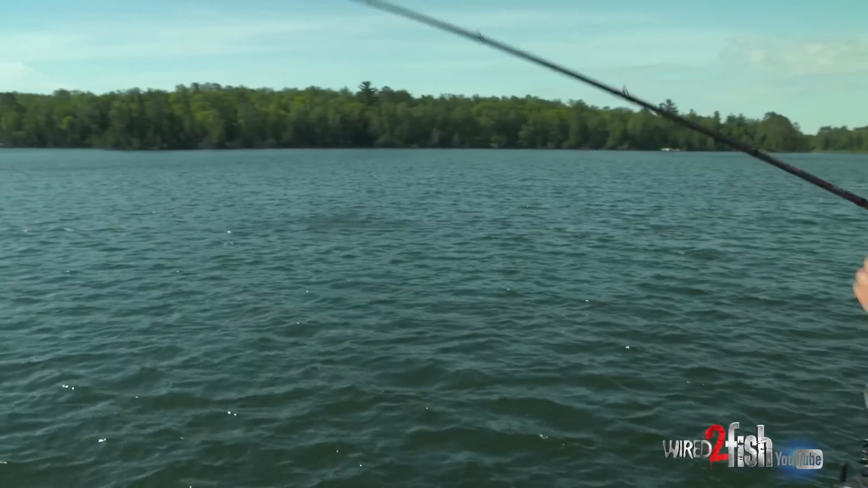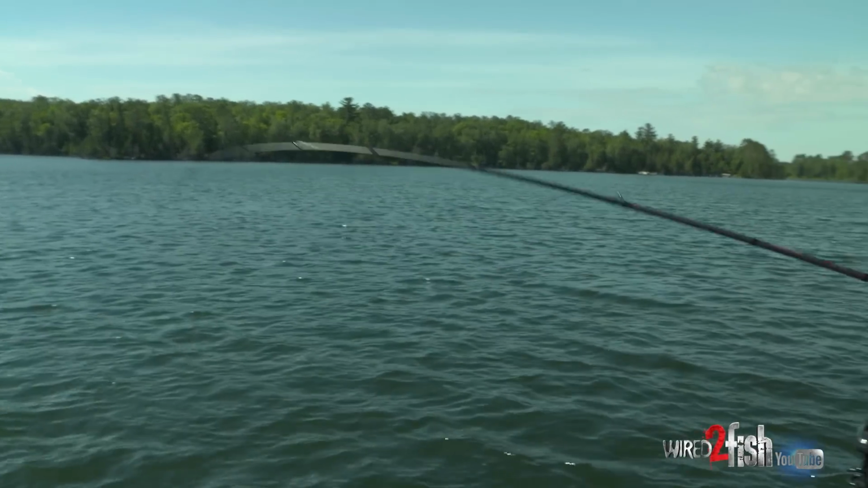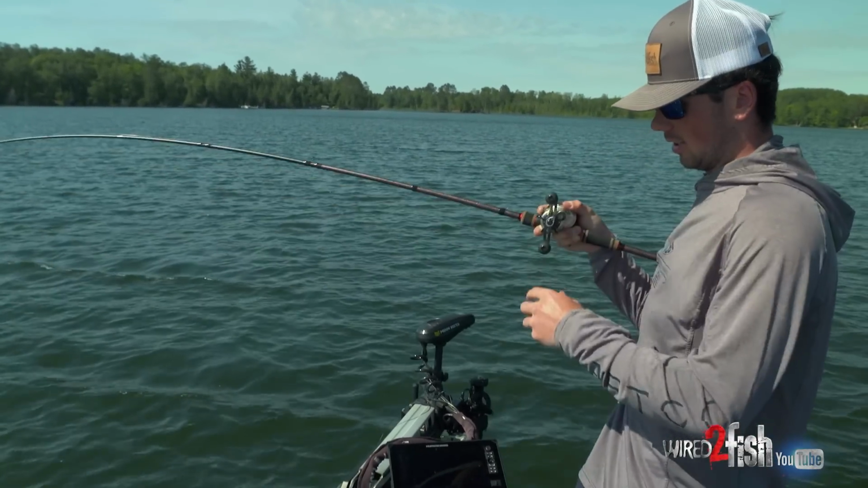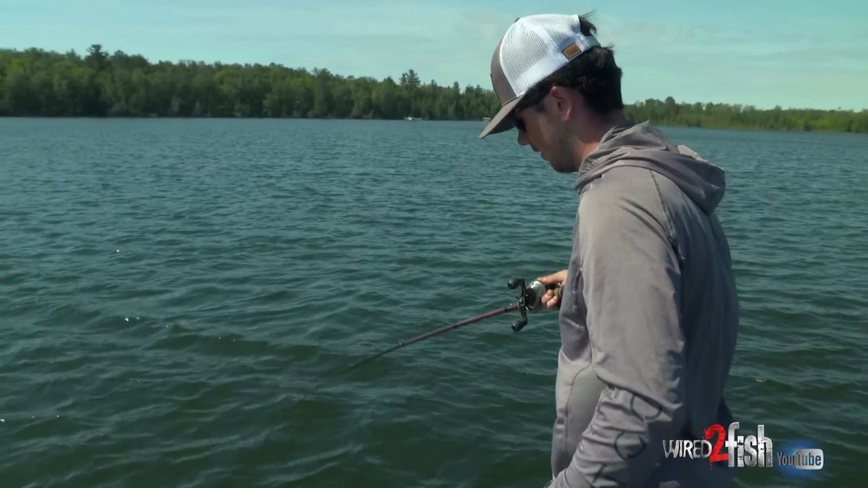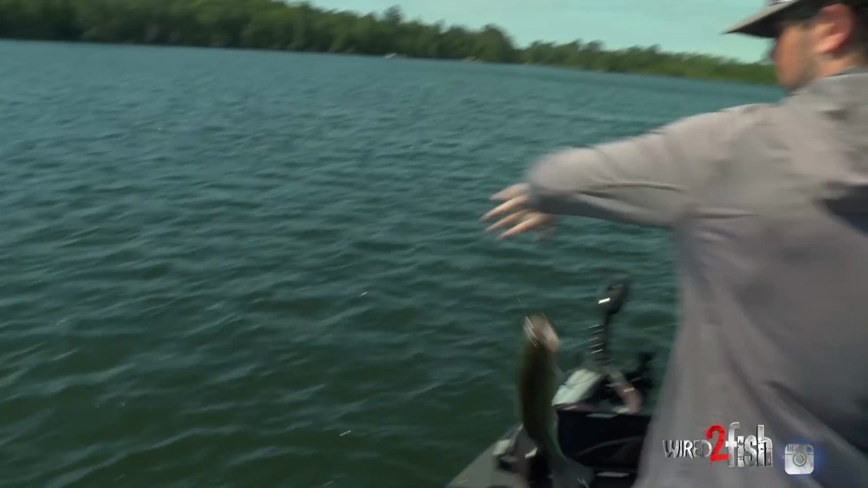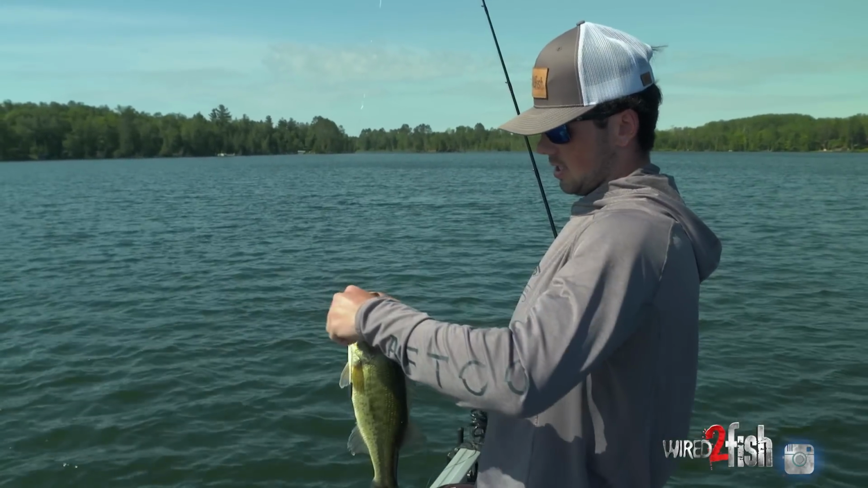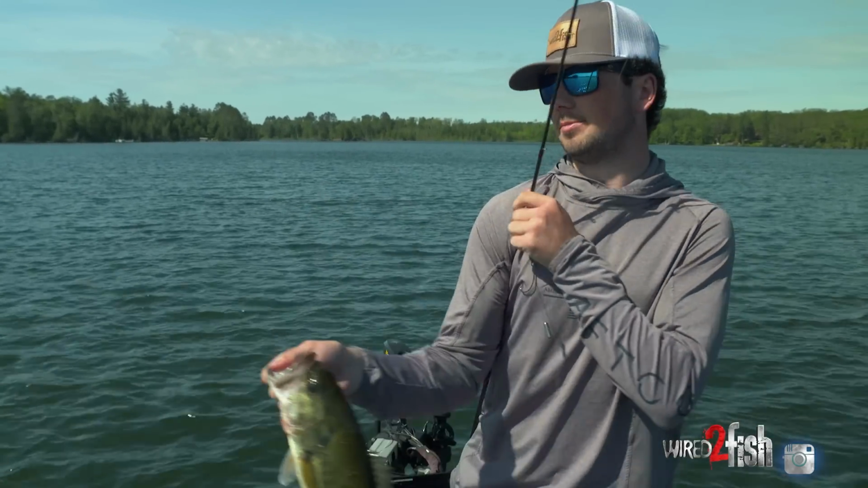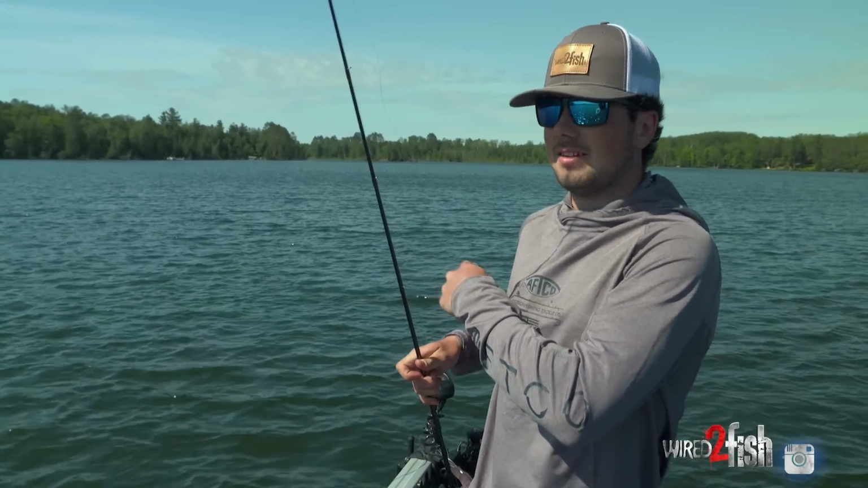Bass to start though. We're set up way off of this point. Some rock at the end of it, a bunch of grass up on top, and these guys are just sitting right up on top. We're getting to that time of year where these fish are done spawning and they're pretty much just waiting for the bait to move out deep.